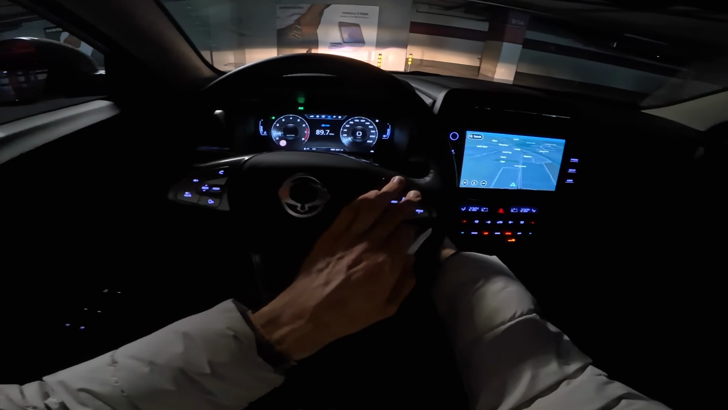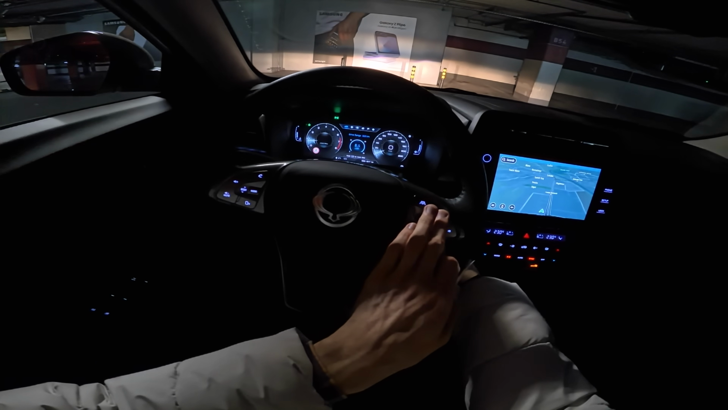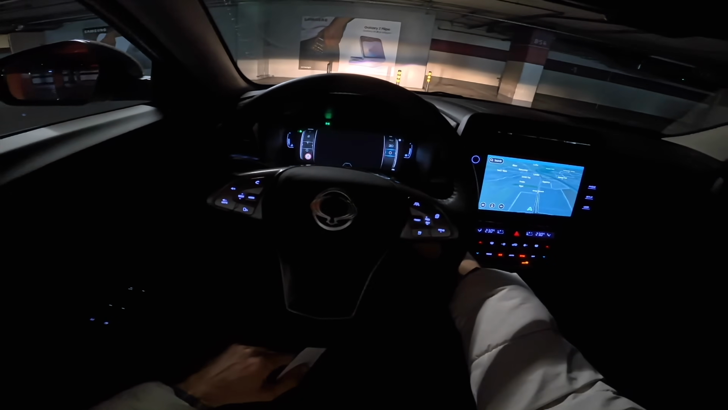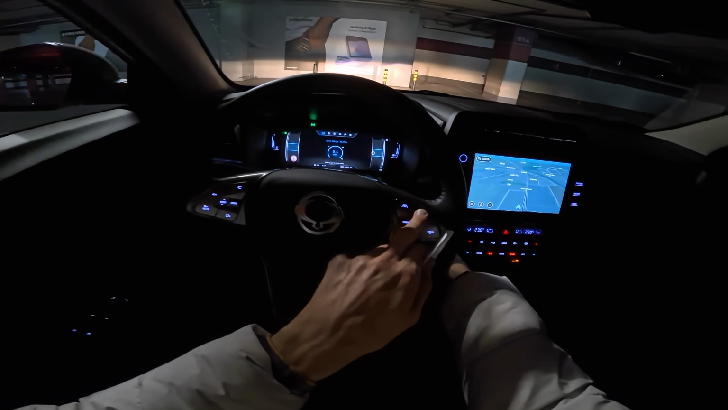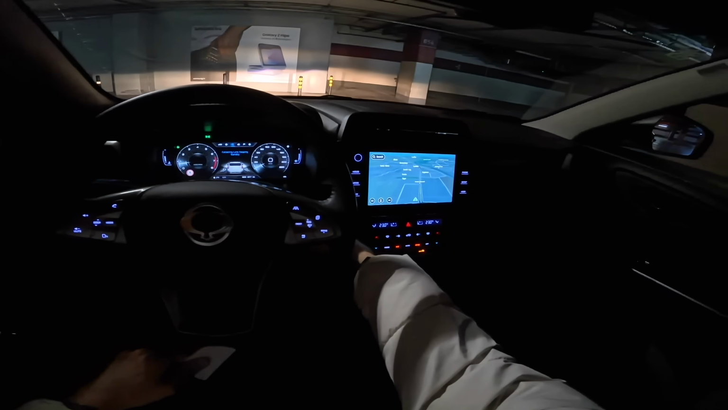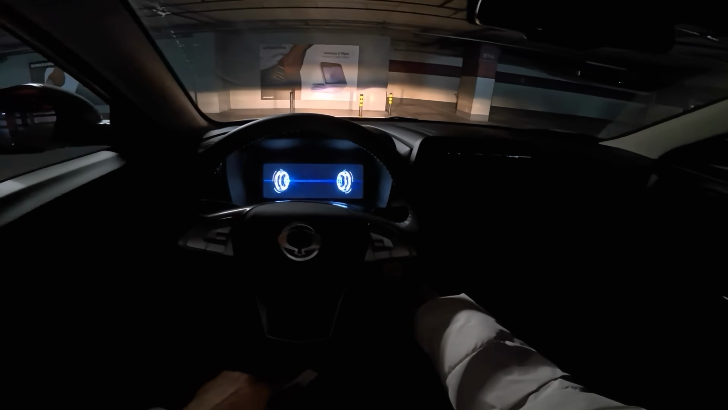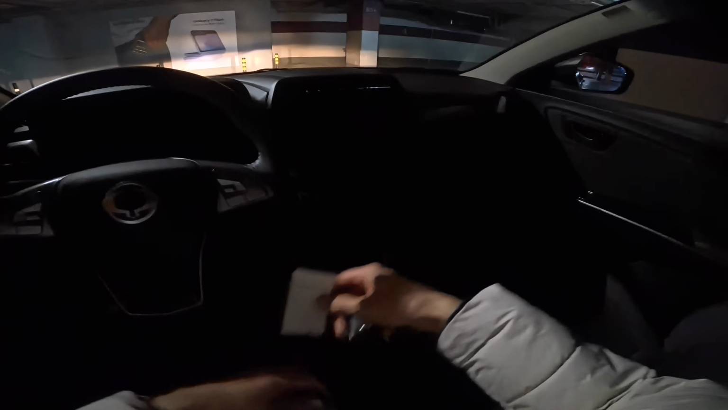Our fuel consumption started dropping, but again, it's 8.5 considering the short drive. It's not too bad, but from my experience, you need to drive a little bit more to actually see when the trip computer will stabilize. But my best was 6.6. You can choose a different theme here, or you can just switch it off. It's all in the digital cockpit.